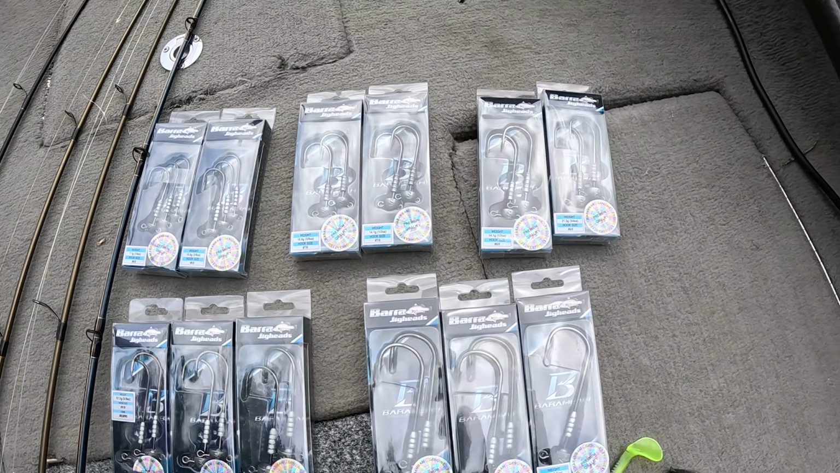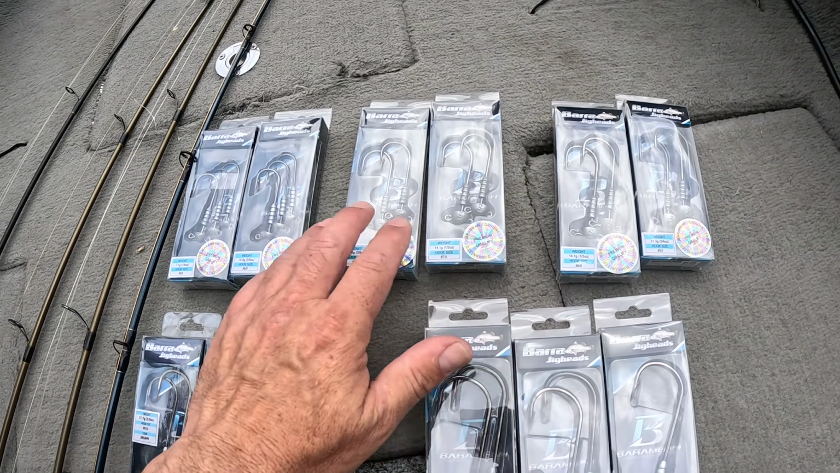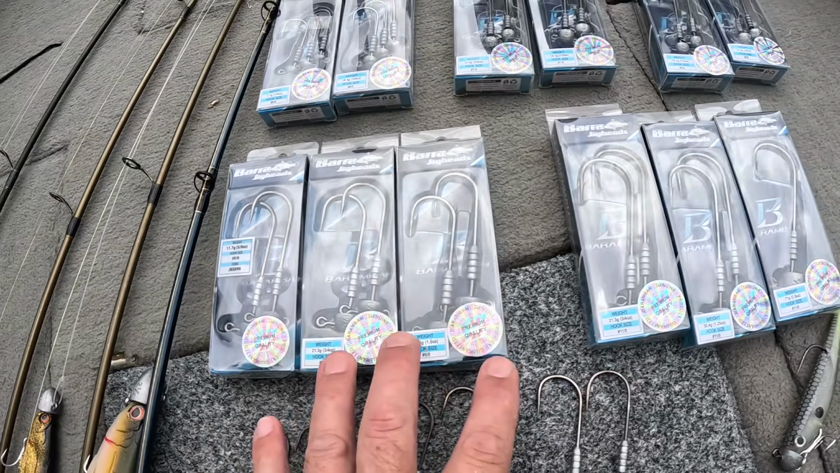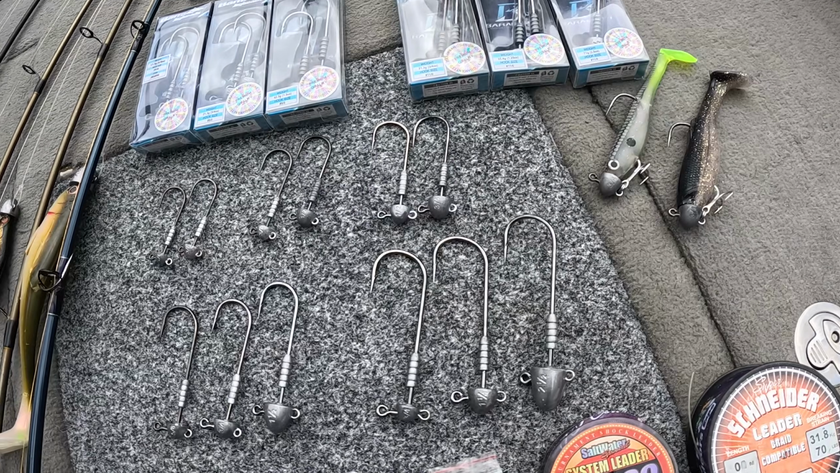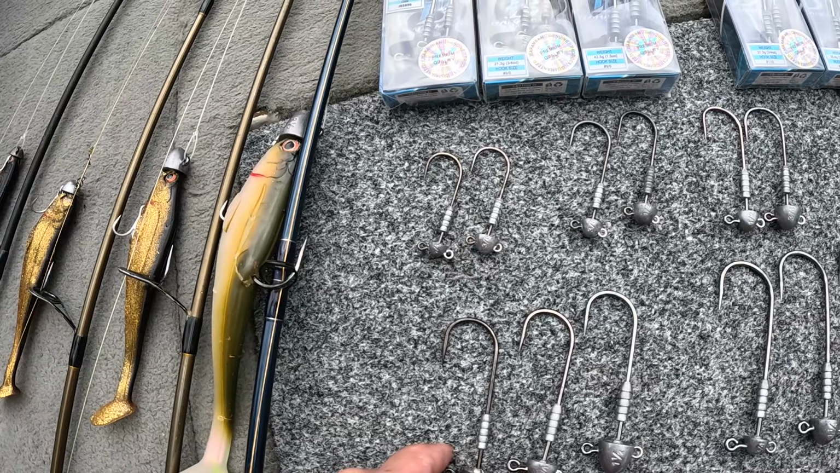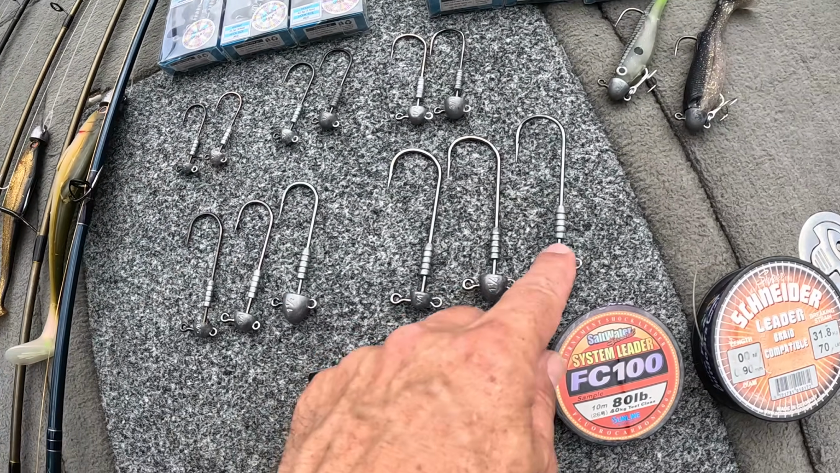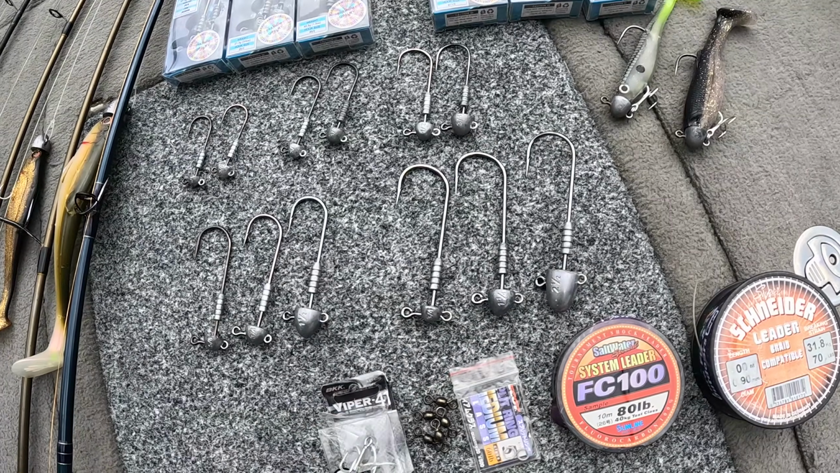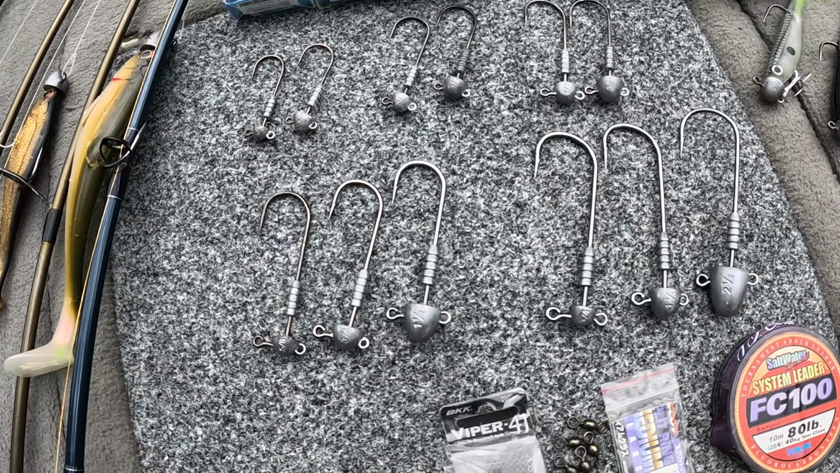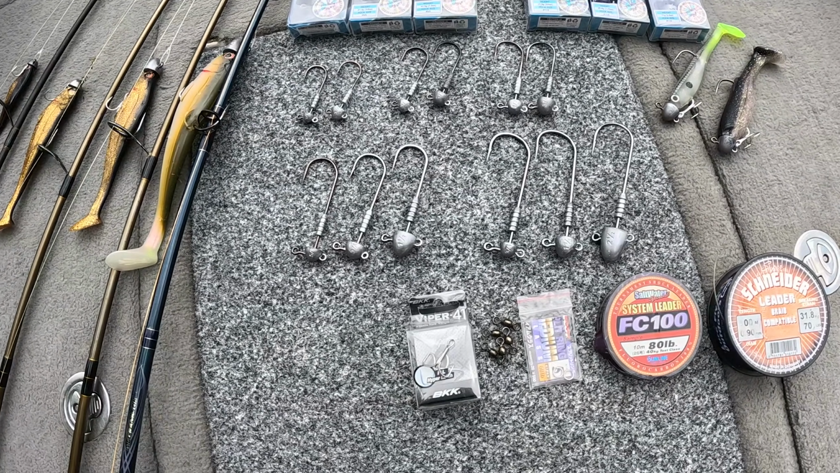This is the full range of Barra Jigheads: 6.0s, 7.0s, 8.0s, 3 sizes in the 9.0s, 3 sizes in the 11.0s. That's them there, and they're just to suit the whole range of plastics you're going to use for Barra, from 4-inch through to 9 or 10, even 11-inch on those with the harness rigs. And yeah, stoked with the weekend, guys. That's what we got them on.